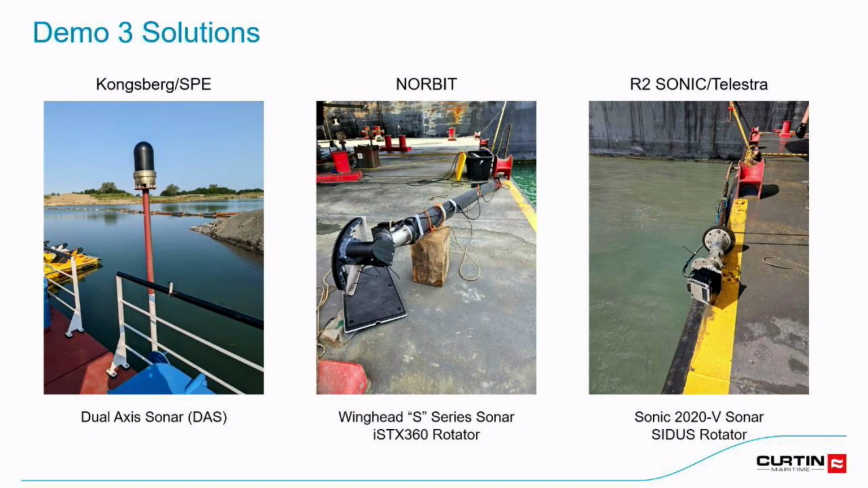So I worked with 3 different companies and demoed all 3 on our dredge, the DB Avalon. We worked with Kongsberg, and they work with SPE for their software side of things. They had the dual axis sonar, and this is actually a single beam. Inside that dome up there, it's an oil-filled dome, and it's a single beam transducer within there, but it actually rotates to make a point cloud to try to get as close to a multi-beam as possible. And there are some pros and cons to that, and we'll discuss those a little later.